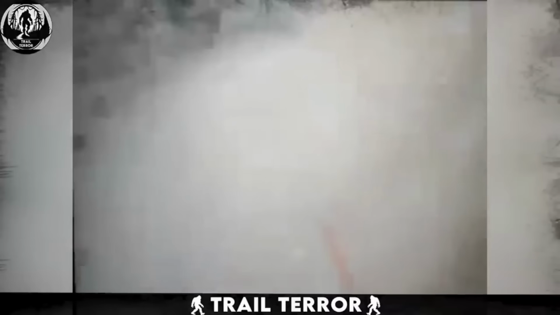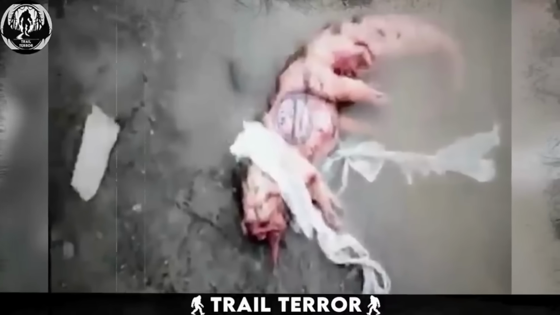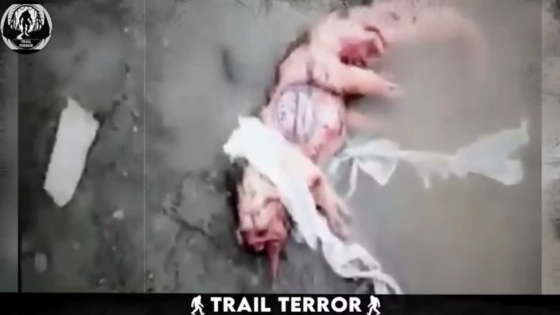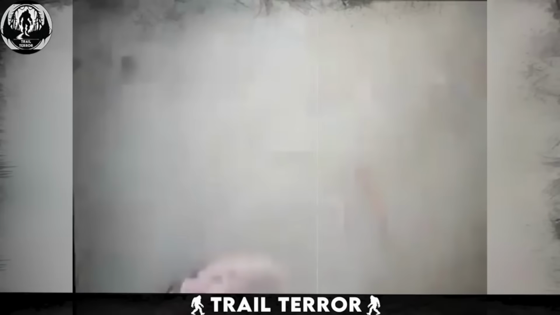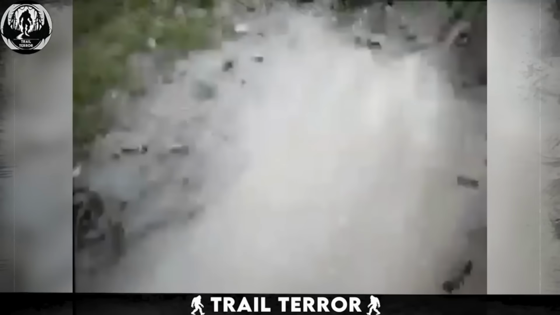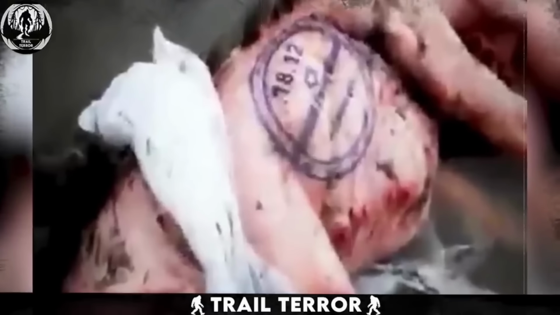Lying on the side of the road is a creature unlike anything they've seen before. It resembles a pig, but with noticeable deformities and an unusually long tail, characteristics that defy easy explanation. The creature appears to be lifeless. Upon closer inspection, the men notice a stamp on the creature's body. This detail seems very, very weird.